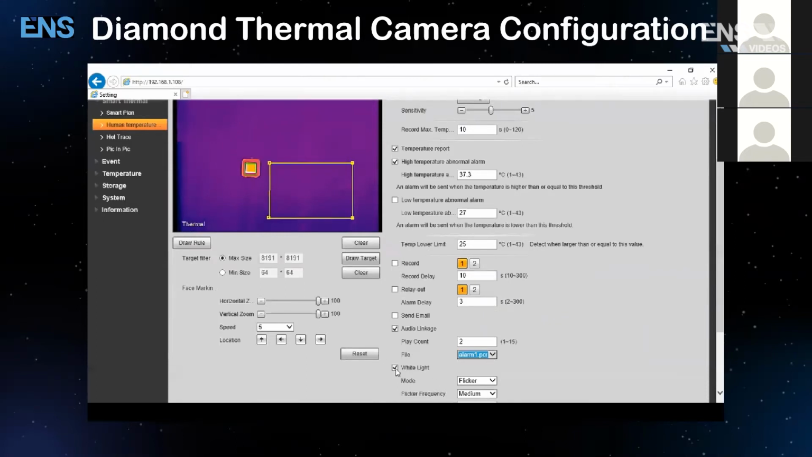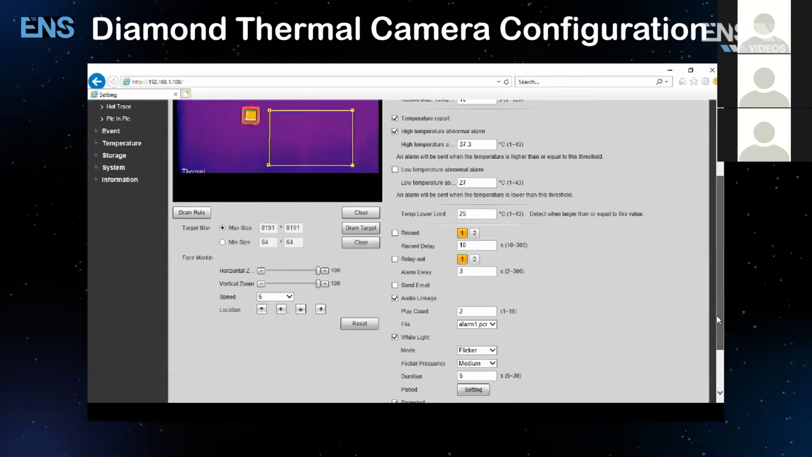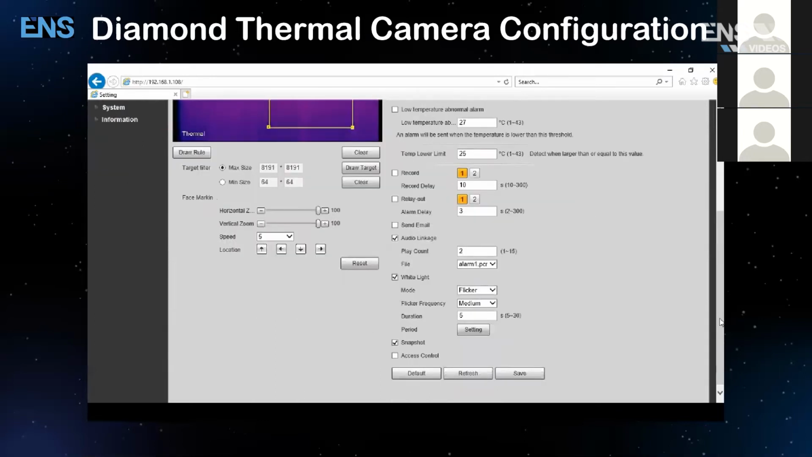Also, another option is to check the white light. It's a strobe light, so if the person does not want to hear an audio alarm, they can just see a strobe light as well. So you have that option here. You can select whether it's just a normally on light or whether it's flickering, and also you can select the frequency, how fast it flickers. Once that's done, you can hit save, and you're done for this part of the setup.